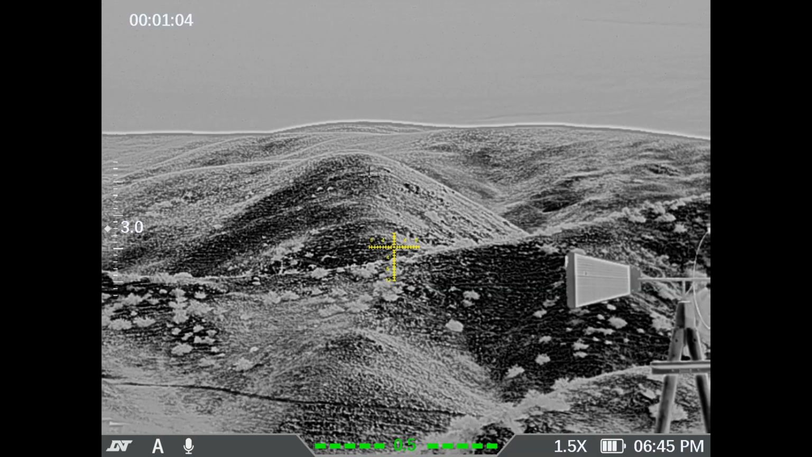I don't know if you could see it, but right above my yellow reticle, there's a little plus, a little crosshair that's dancing around up there. That little thing is a hotspot tracker. What it's doing is looking at the environment, sensing the temperatures, and showing me where the hottest spot is within the view that we're looking at currently.